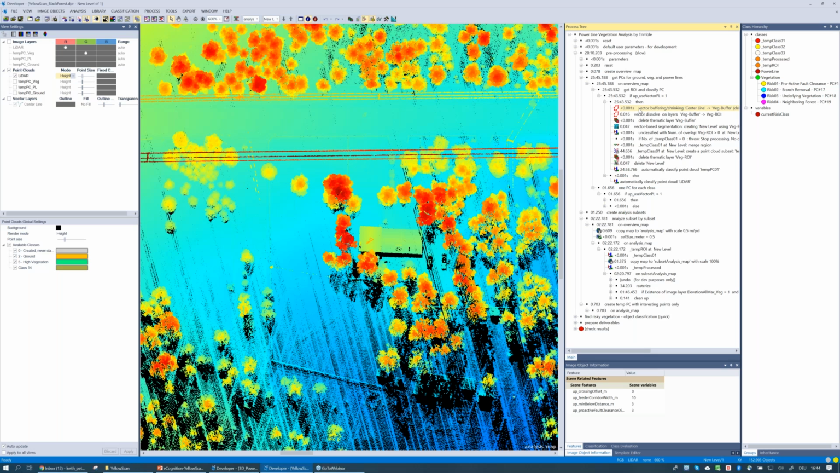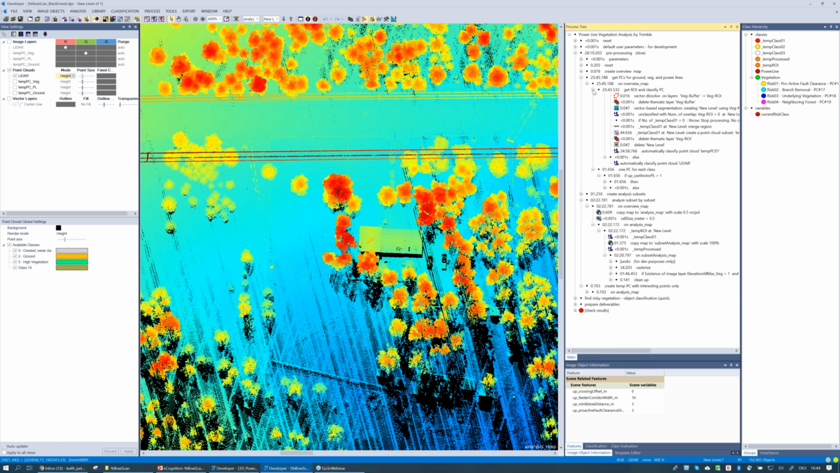I'm then going to take these vector objects that I've created, and run a vector-based segmentation. So I'm now converting these vector objects to image objects within my project. And all this is simply to reduce the amount of data that I'm pushing through my processing. So I'm saying I'm only interested in points within this right-of-way.